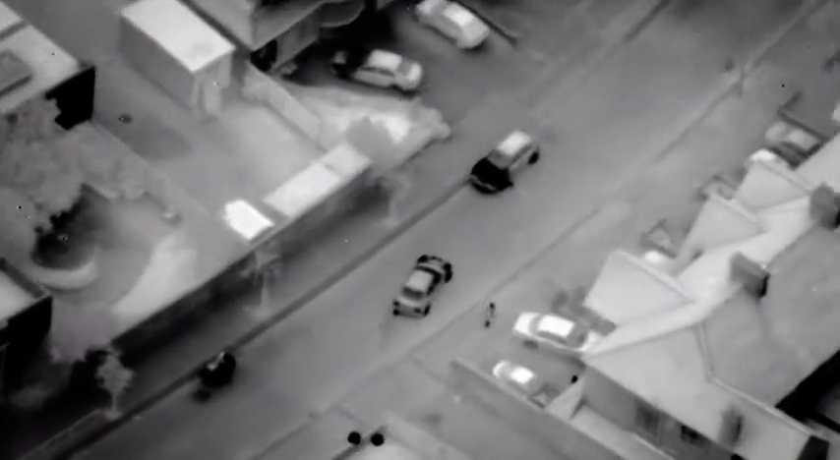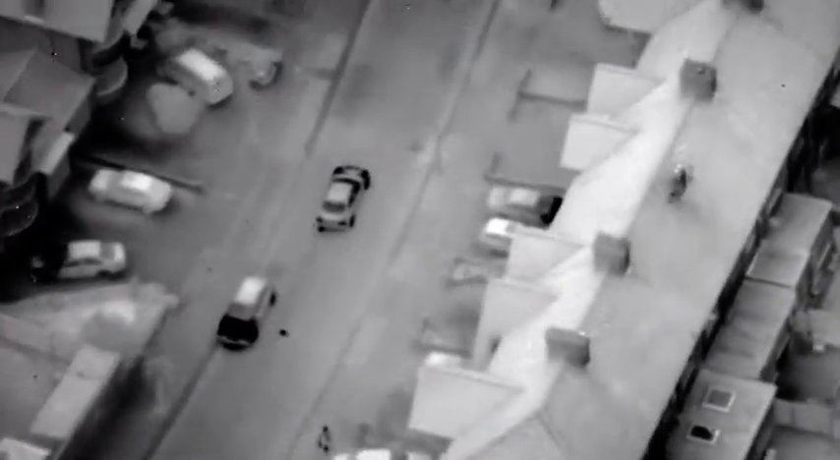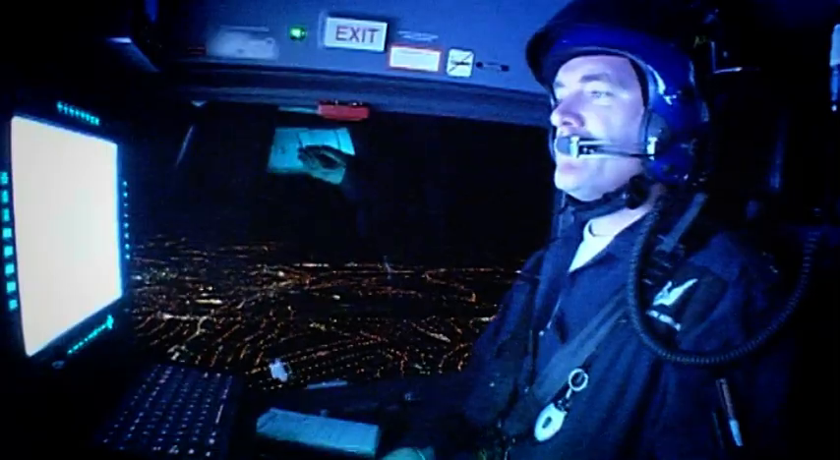Now the Sky Cops must take control. Commentary and control with you, 99. Yeah, that's received. And PC Bonner must show that her line check pass was no fluke.